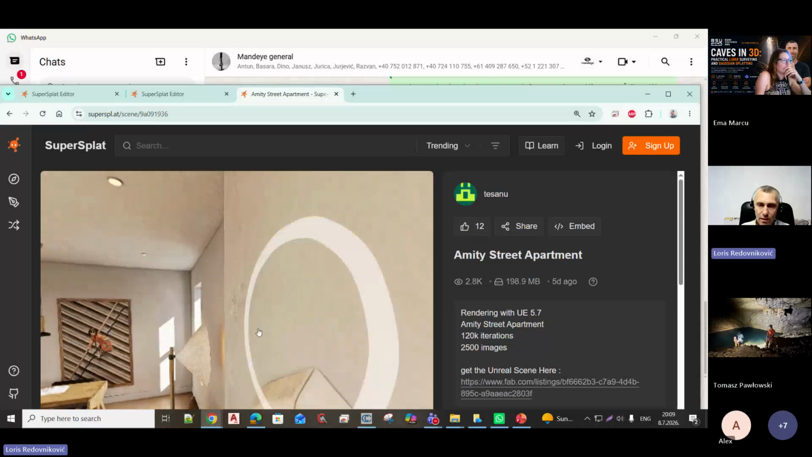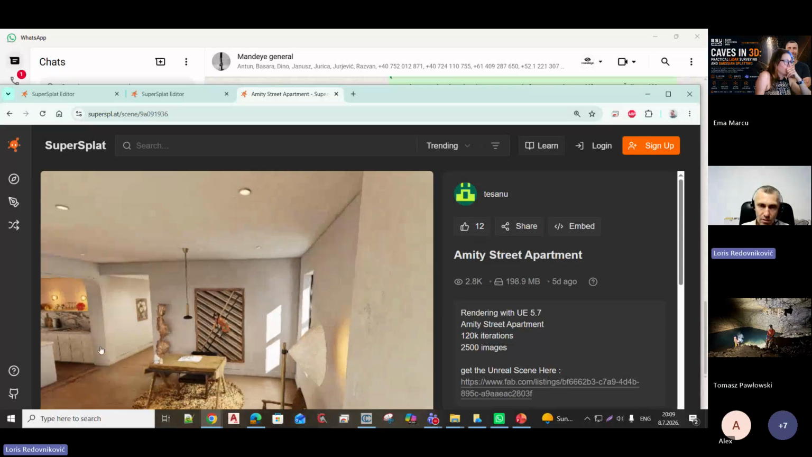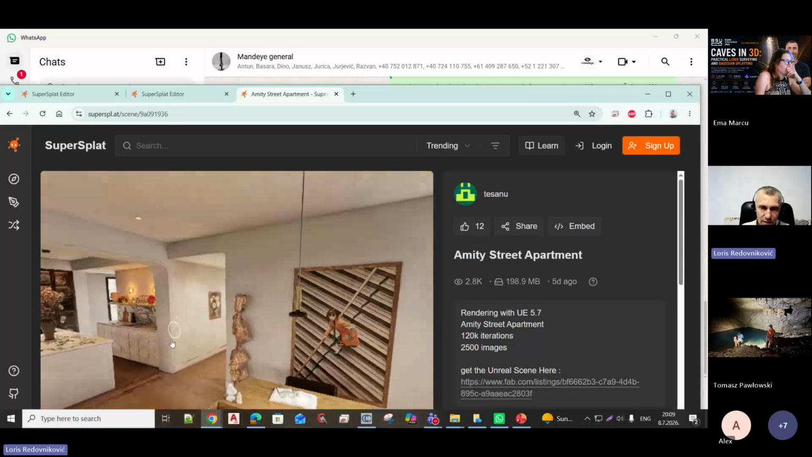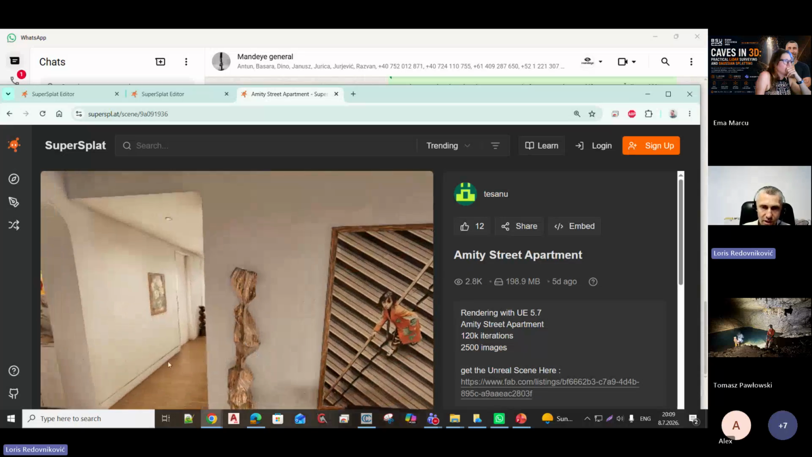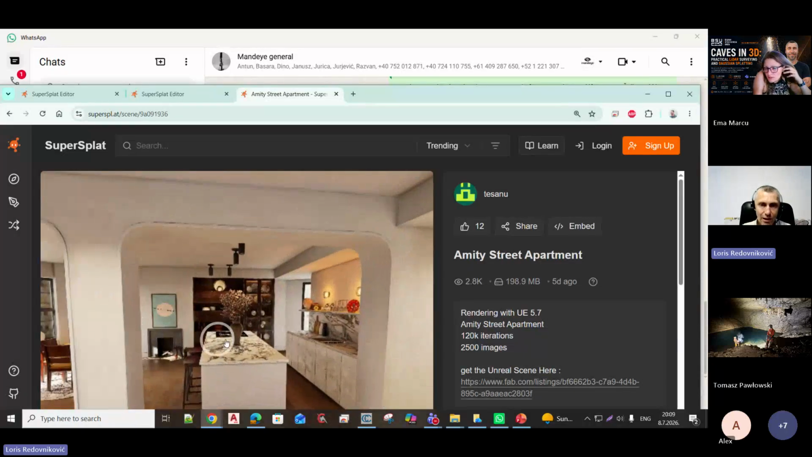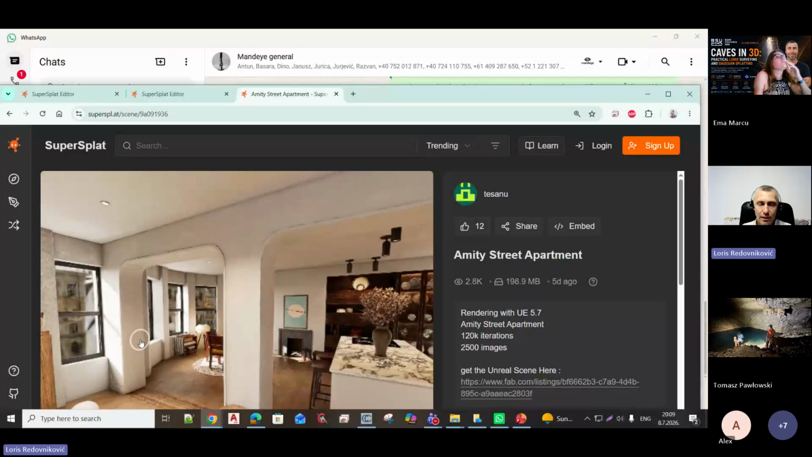Now I will take control so you can see. It looks like video, but this is all three-dimensional. It's not like a point cloud. It's like these spheres which are stretched. You need to train.